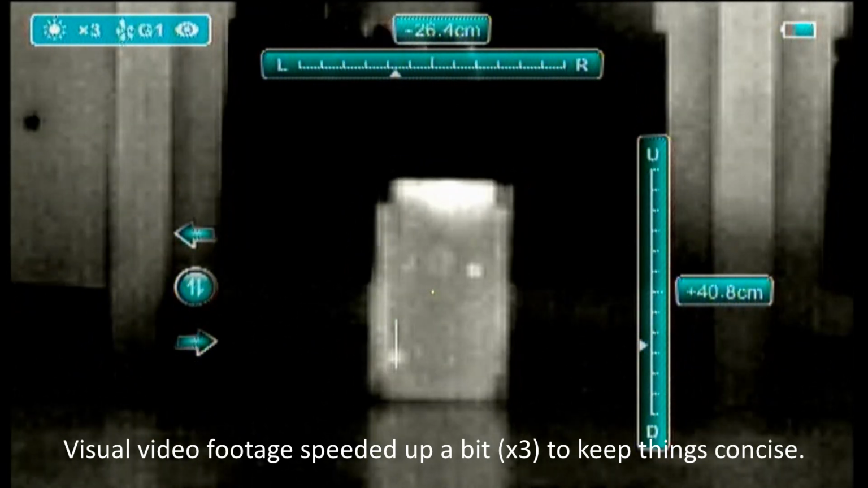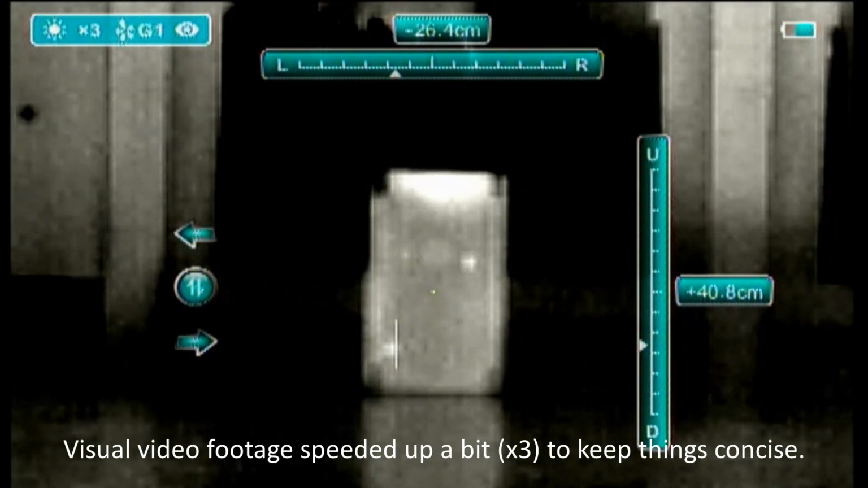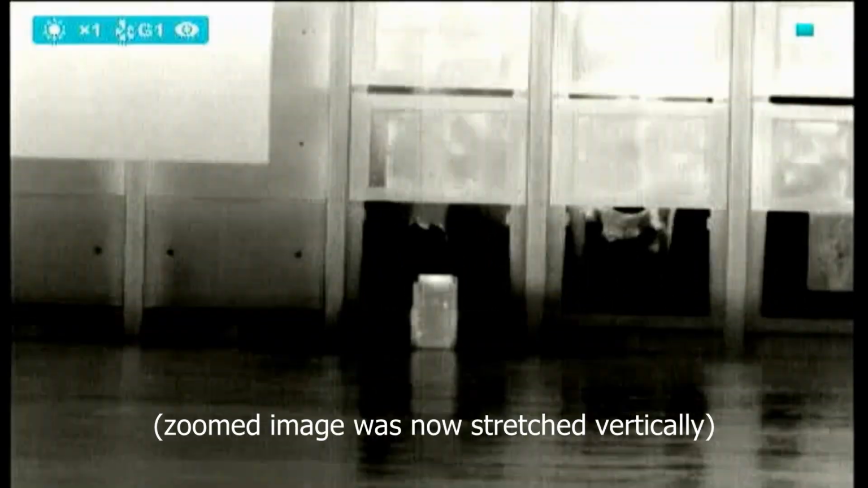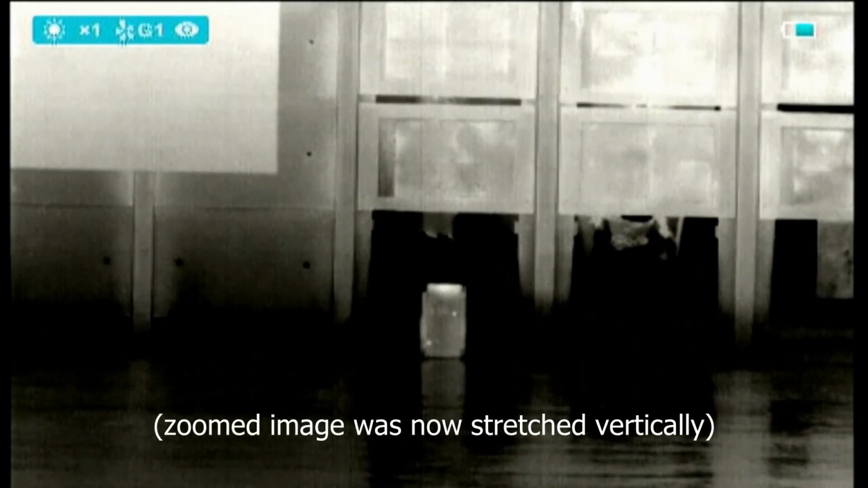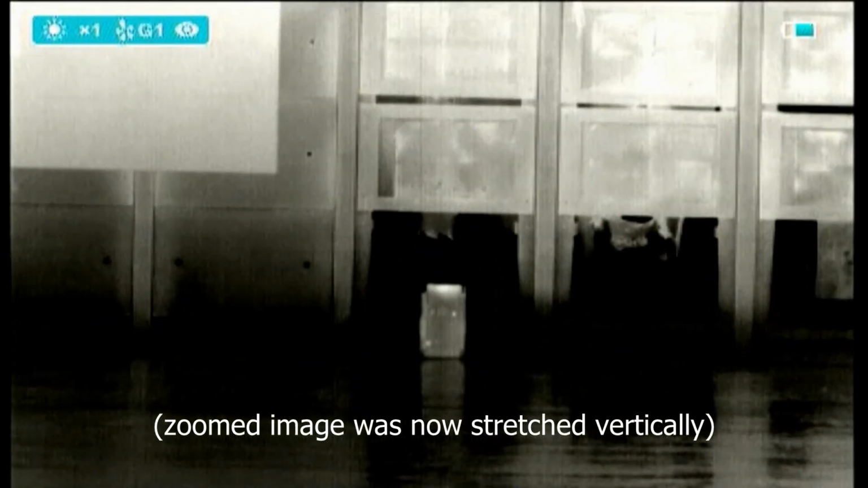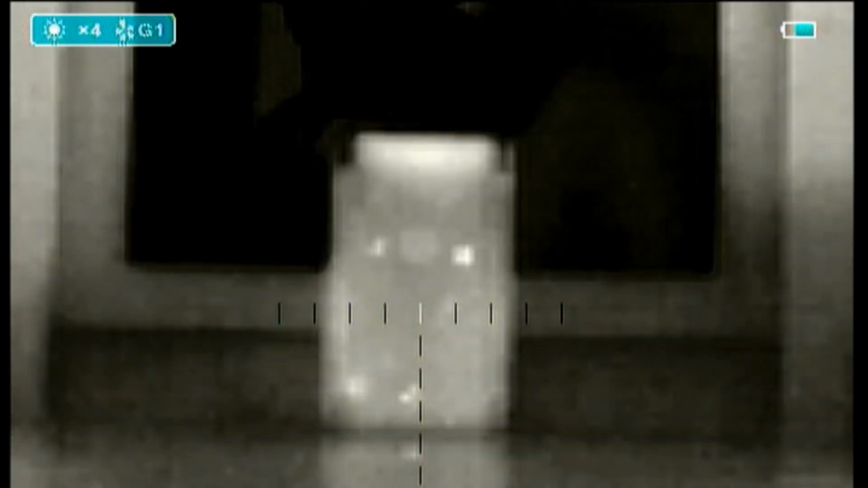Obviously, again, the quality's off because of the recording method. So I zoom out, and then I go to zoom back in to fire a test shot, and everything's gone a bit distorted. So I couldn't work out what was wrong, so I rebooted the scope. Here we are back online.